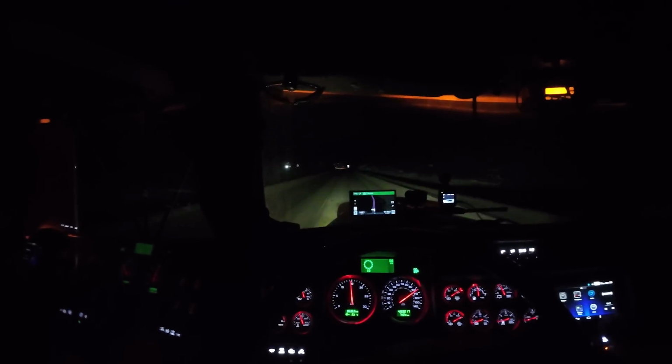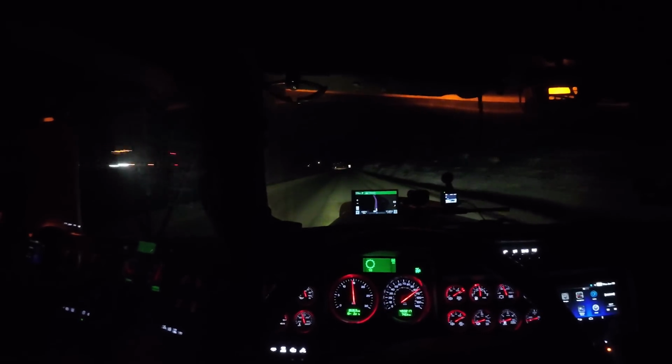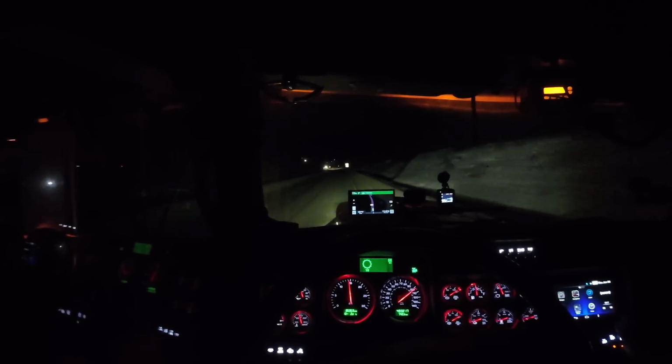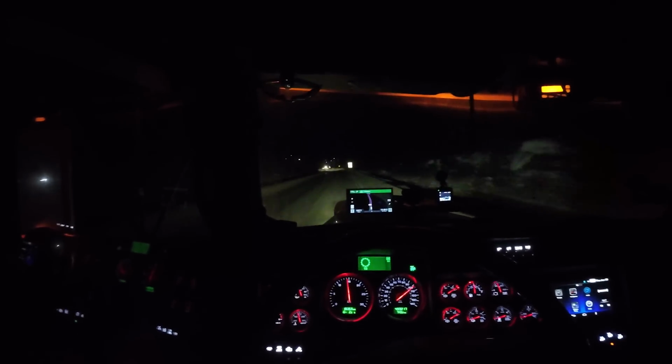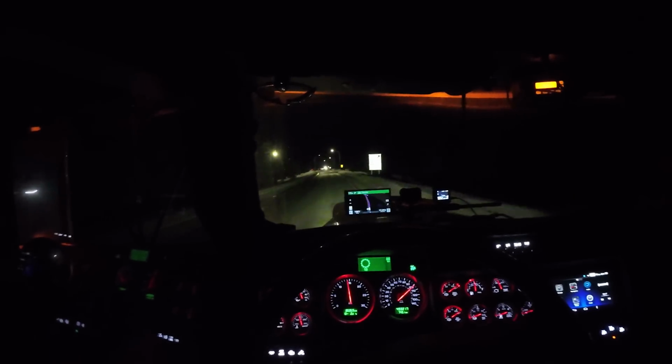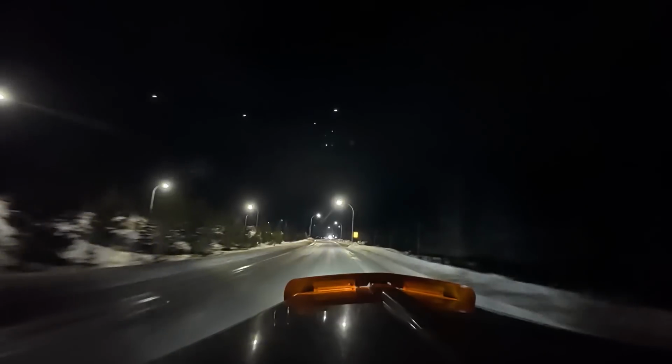All right. And the roads were wet. I turned the lockers on. I wasn't sure what I was getting into, and a load this heavy on a steep grade like that.